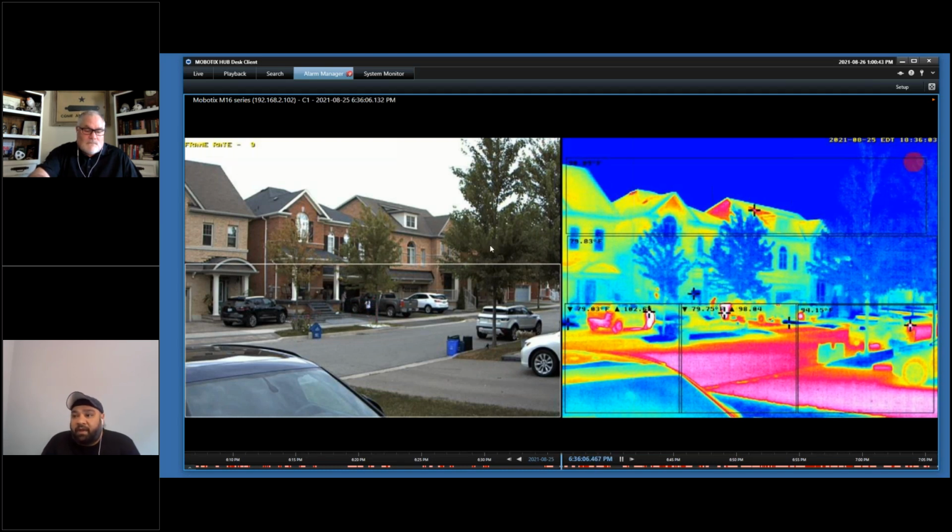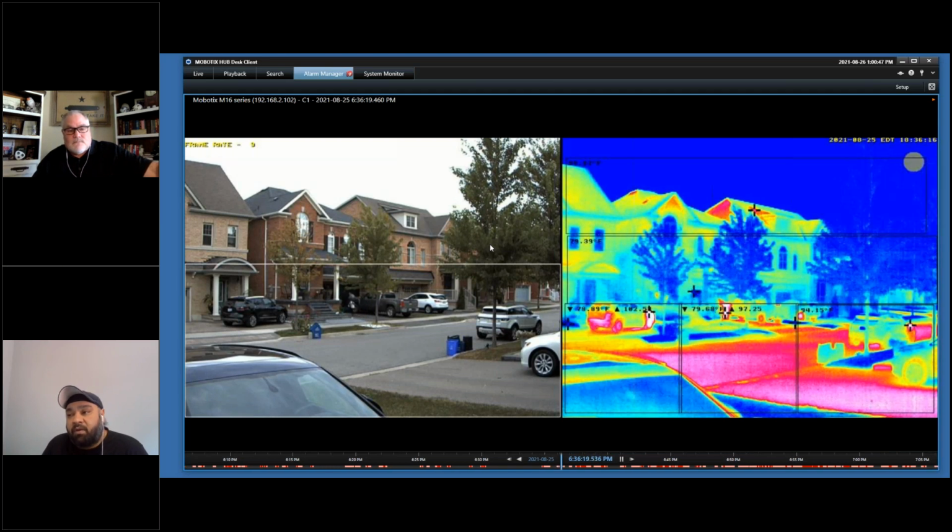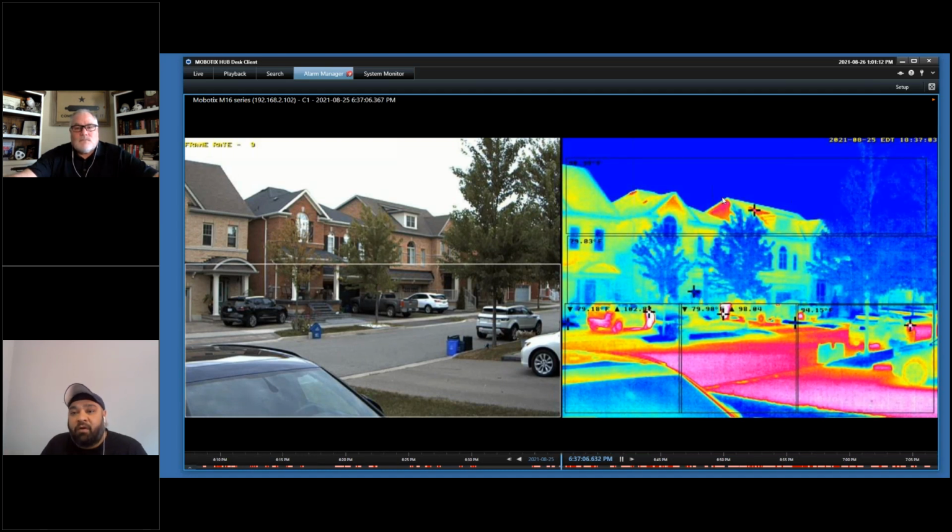So again, very, very powerful for industrial applications, especially when it's coupled and added into the MOBOTIX Hub. If your definitions are set up correctly for temperature detection, you can pull them into the hub and use the alarms from there. Of course, with our management center software, that is still doable. But with the hub, the ability to do this is much easier, and I feel it's a little more sophisticated from an alarm handling perspective for an operator or whoever is going to be receiving that.